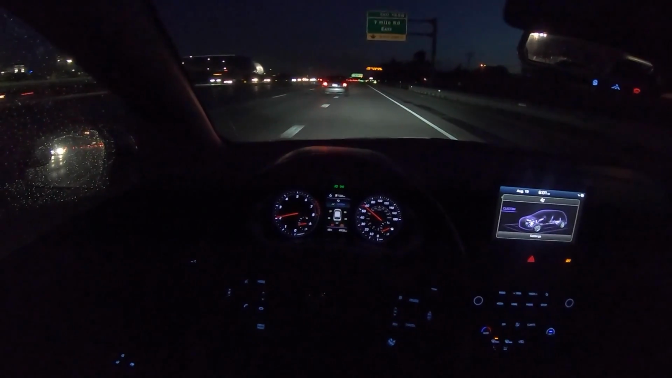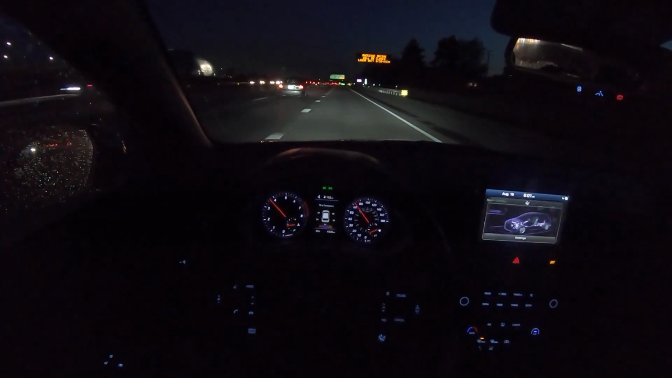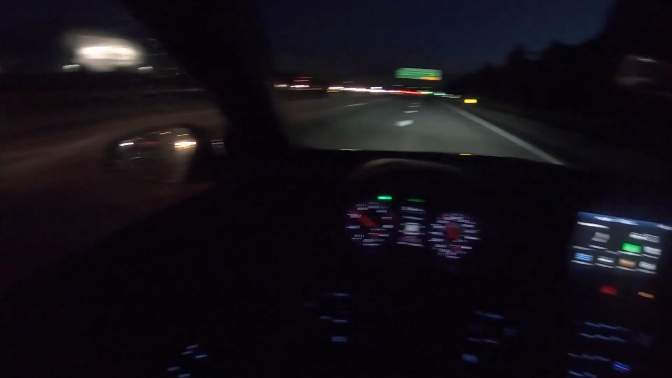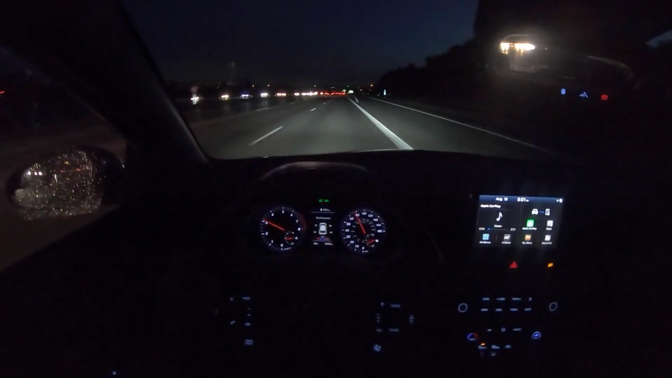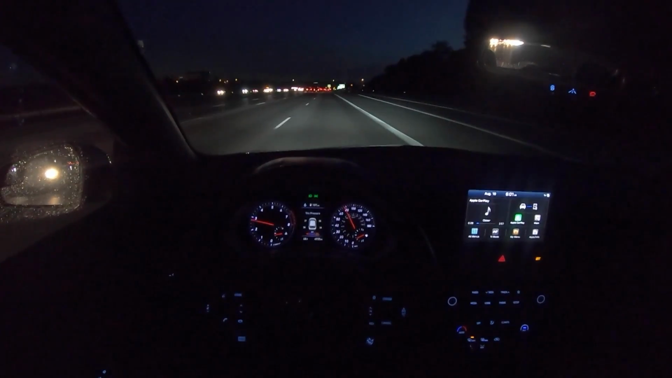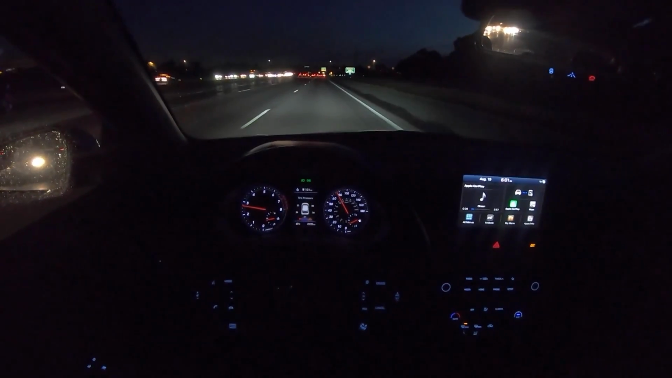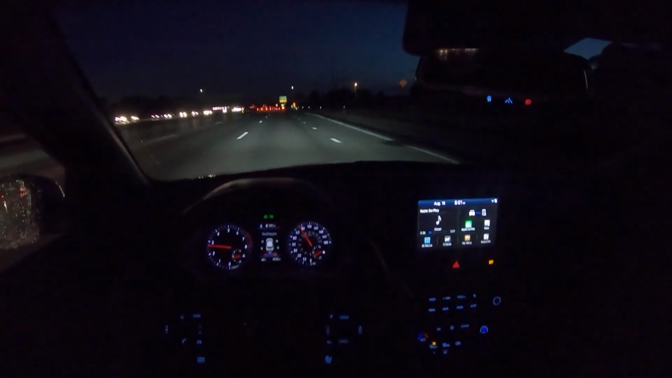As far as performance, I think the Type-R is going to have the upper hand. That car, even with light modifications, is an insane performer. It punches way, way above its weight on the track. On the street, you're probably not going to notice the difference. You're not even going to be approaching the limits on those cars. Of course, the Type-R is going to be a little bit more spacious, a little bit bigger, a little bit more practical, probably a little bit of a better daily driver.